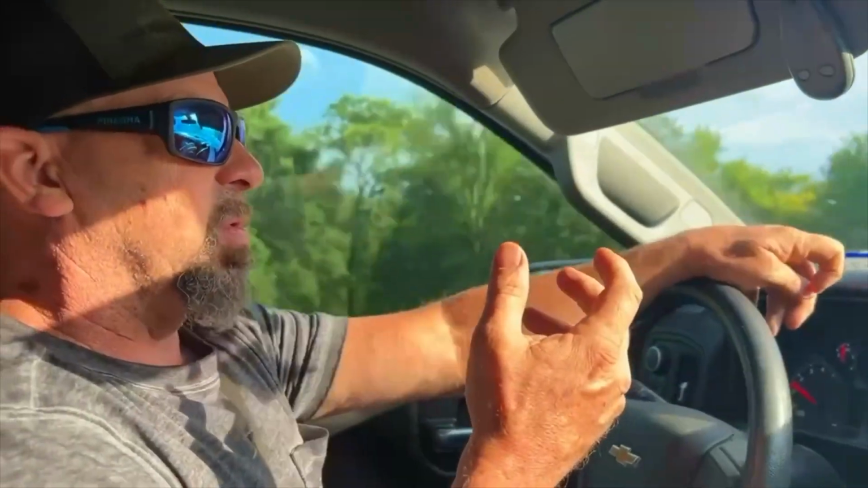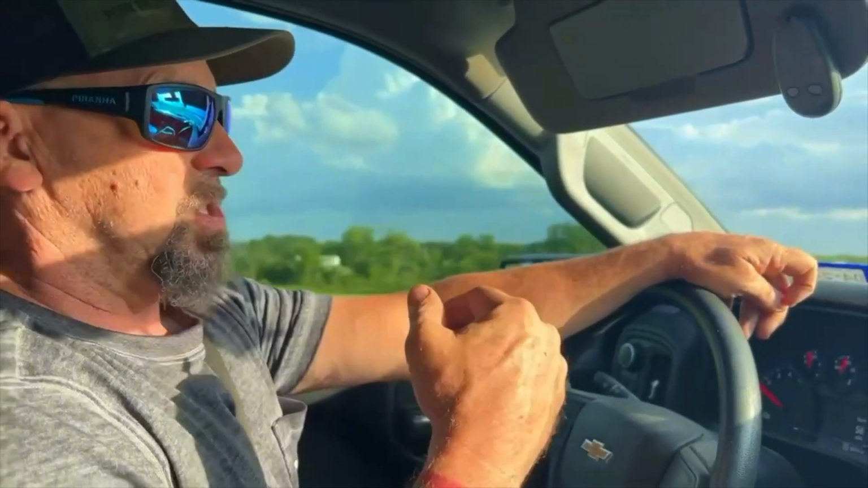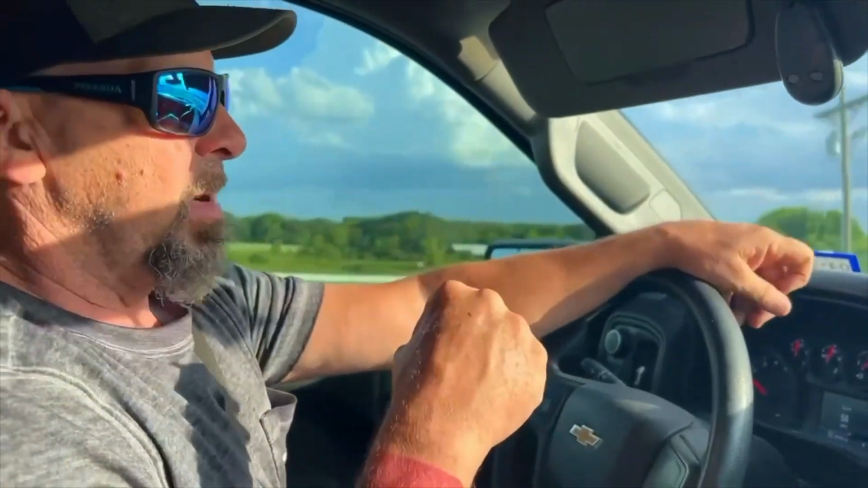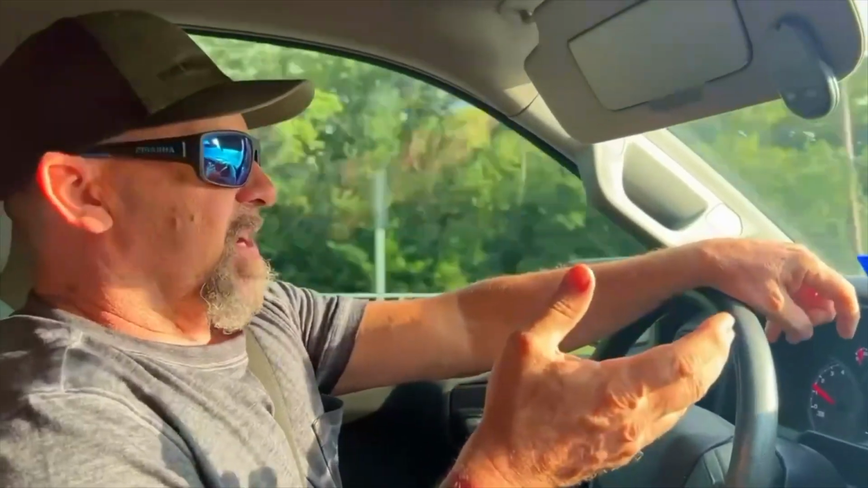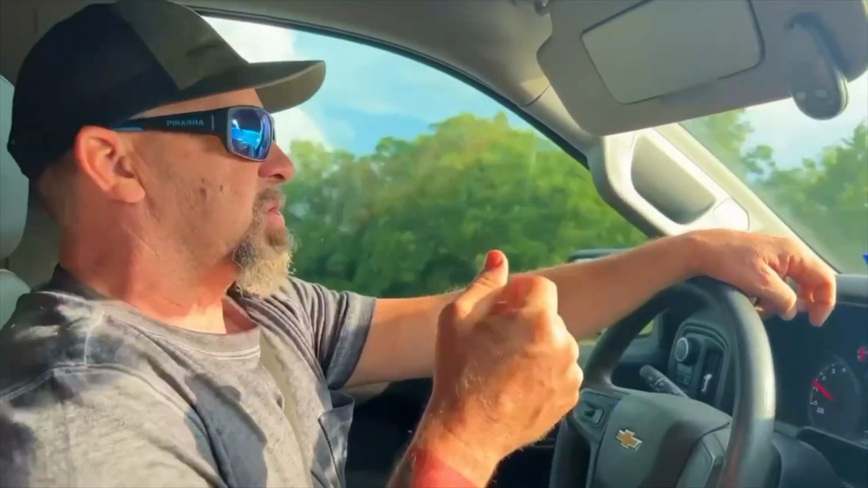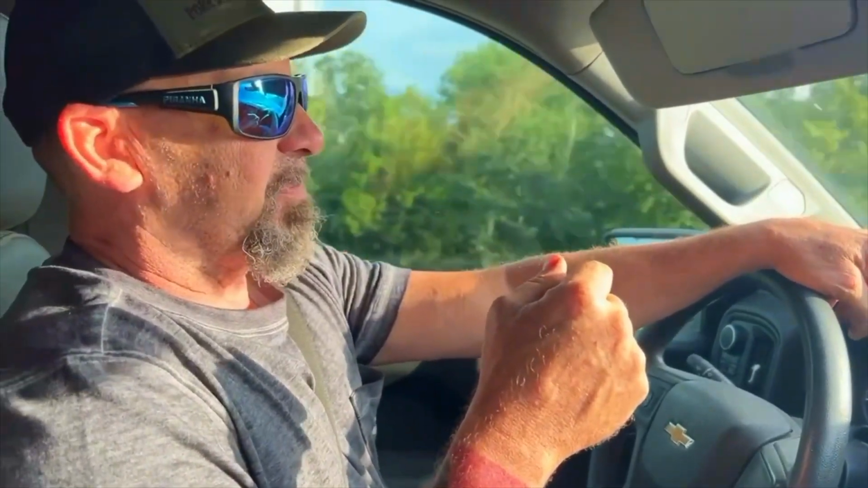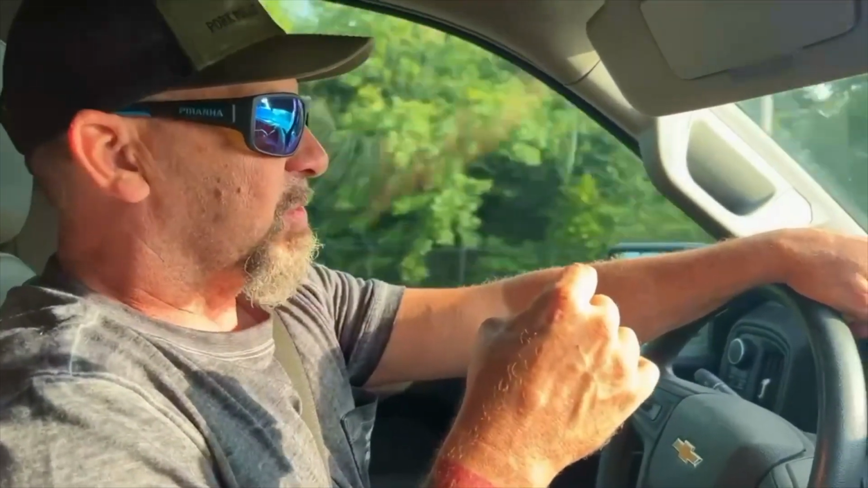Pretty doggone happy with them so far. Places that I did not have service, or I had really sketchy service, man, they've been great. They pull right up. Most of our cameras are 2.5, 3 years old. Some of them are 2 years old. And you'd like to think that a camera would last you for several years before you'd have to go through and start replacing them, especially when you have 23 of them.